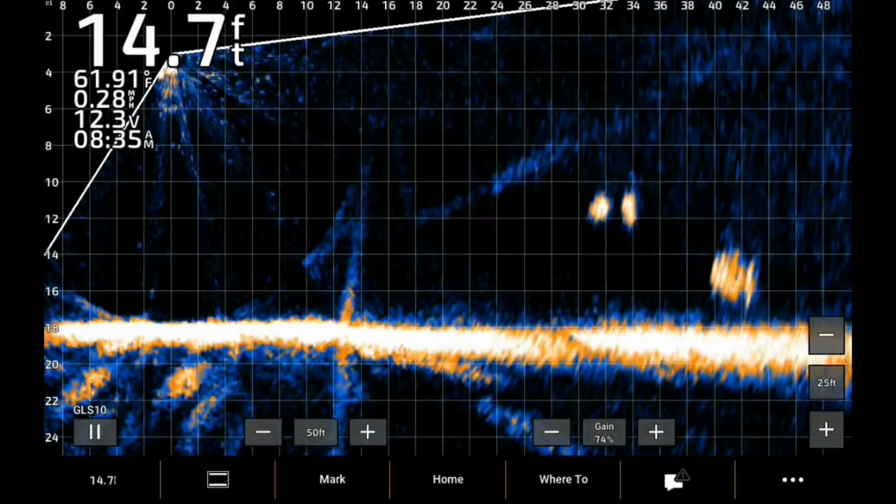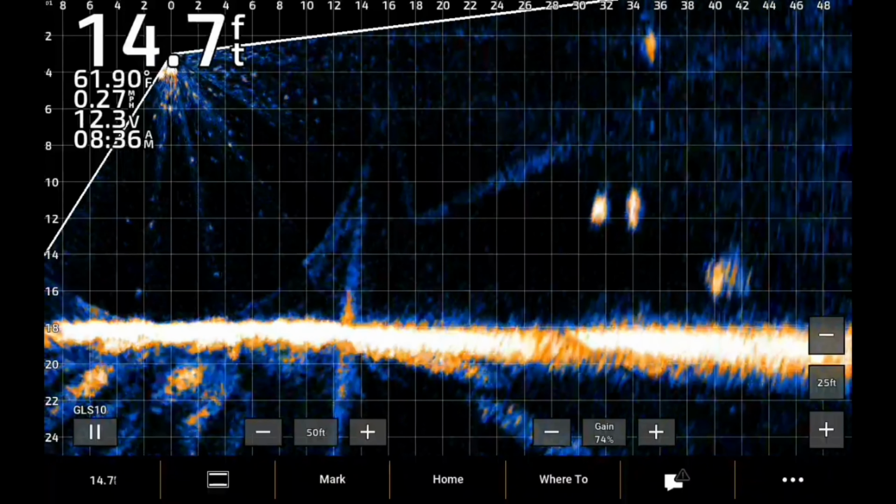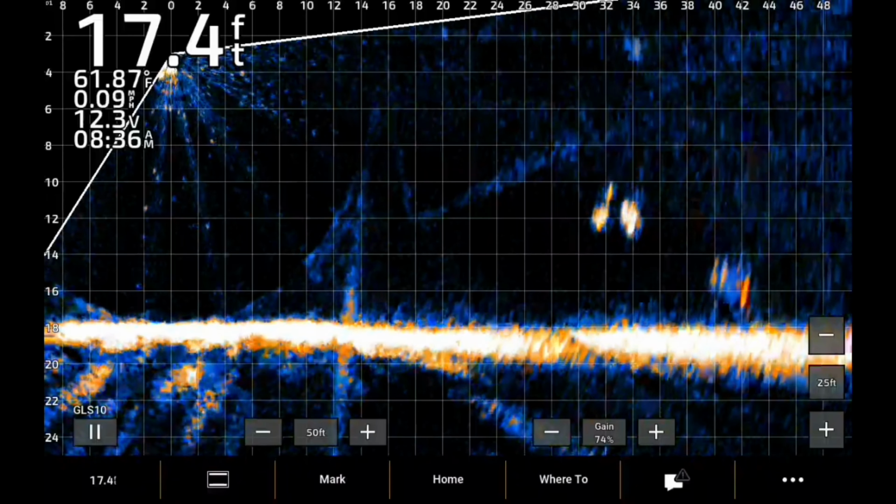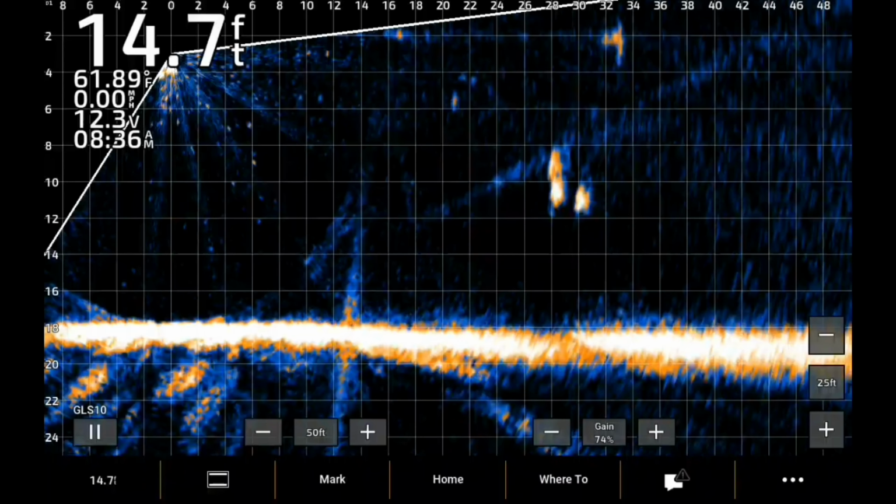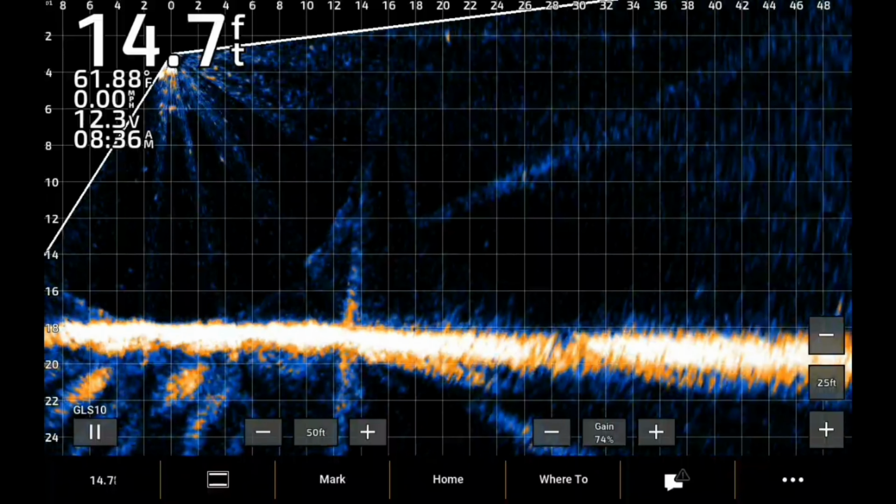Cast out to about 40. Okay, 36 right on top of them. See if they react. Yep, there we go. You see it. Here it comes. Oh, yeah. Go back out and do it again. Them are crappie. Them are good ones too.